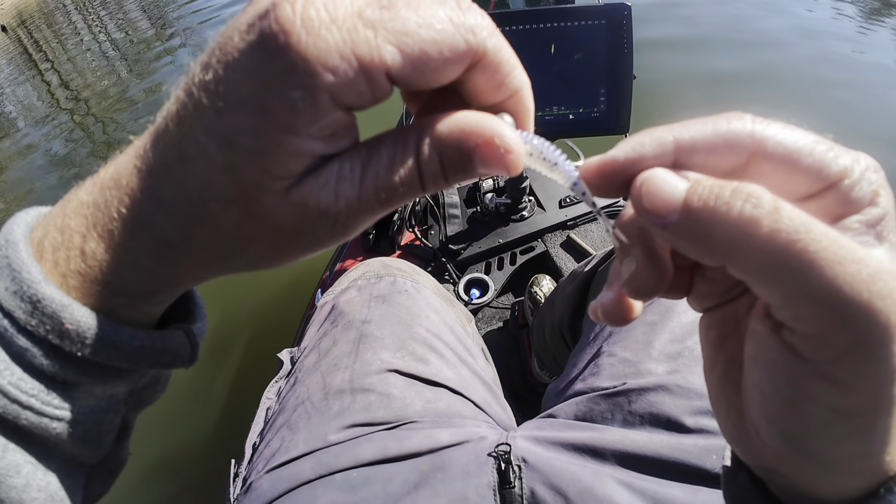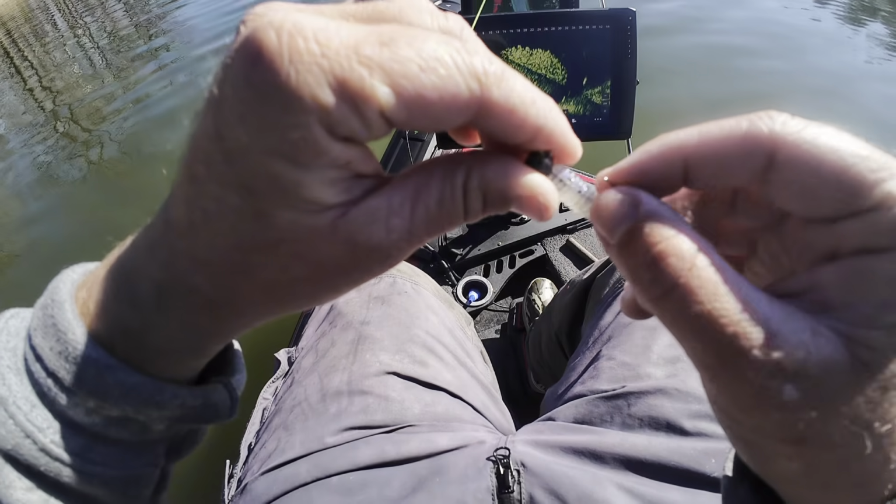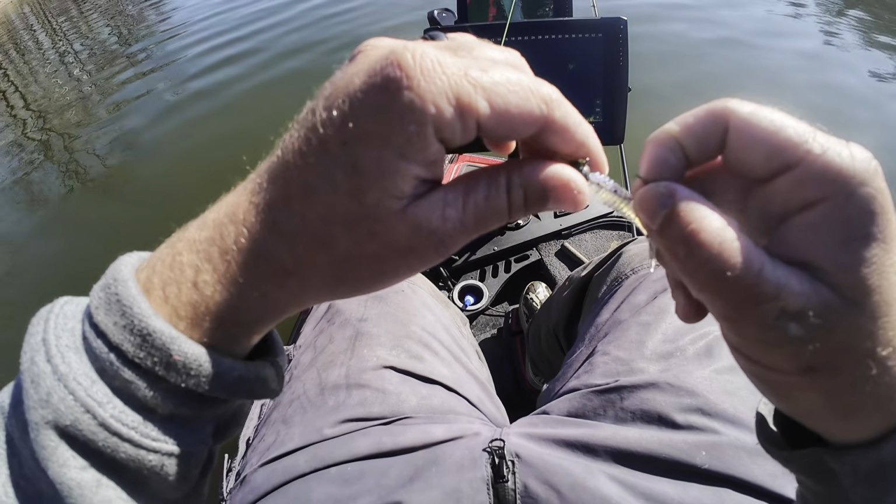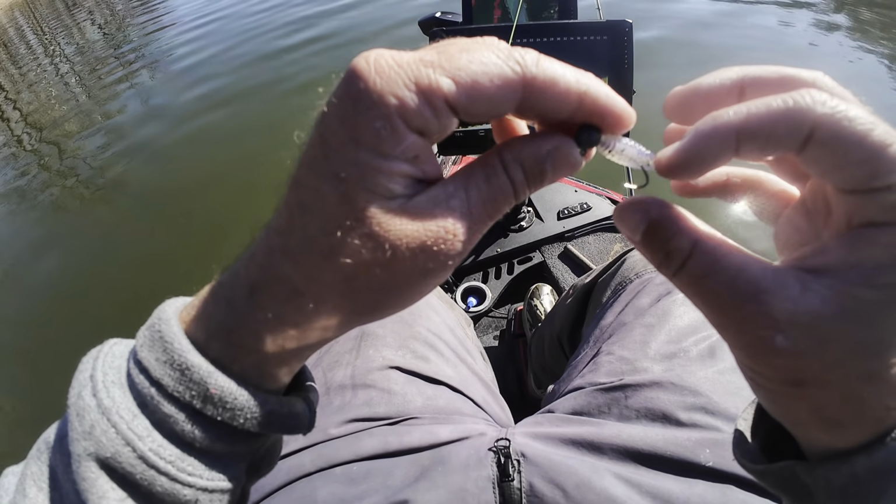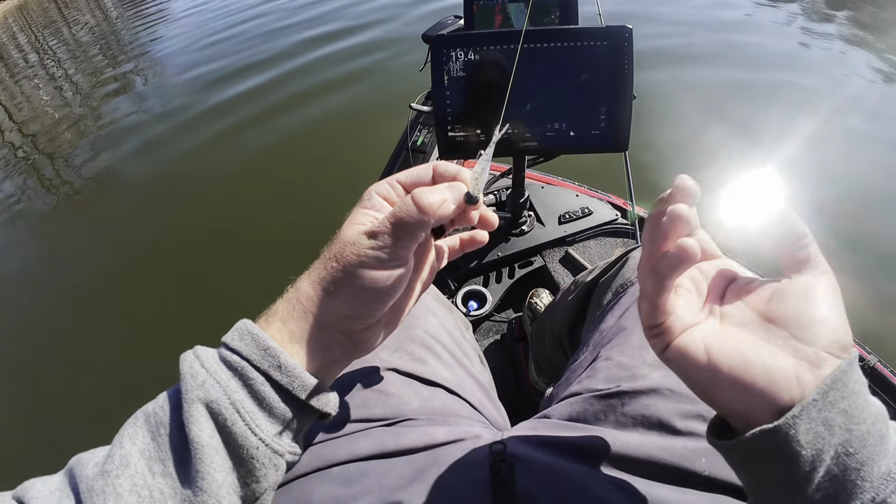I don't like them because this little bend right here is a weak point, and once you bend them out with pliers, it's hard to ever get them back to where they were. But if it's sharp enough, and this looks like a Mustad hook, so it should be pretty strong. So I guess we'll give her a shot and see how that works.